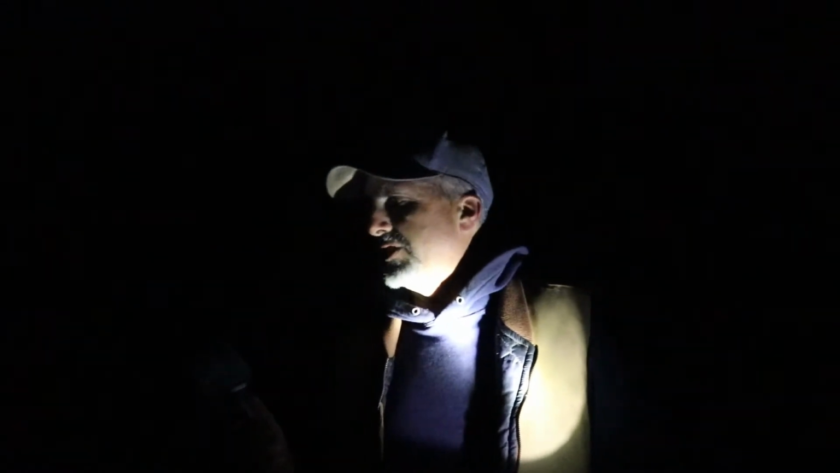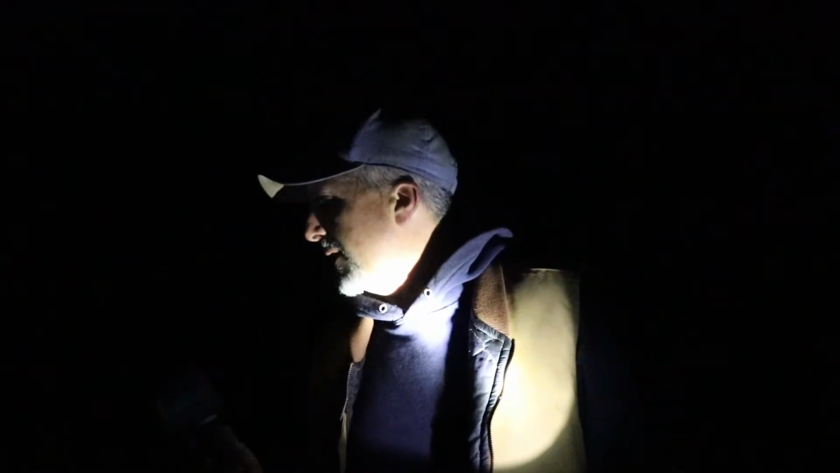But I thought it'd be just kind of fun to do this, especially in the dark, just something totally different here. And you can just see how big the clusters are. So I'm going to aim this at one of the hives. Let me turn the camera here, and let me get this set up. Okay, I've got this aiming at the hive. See all that? Here again, I could have done this a little bit later on. I just thought it'd be fun to do it in the dark.